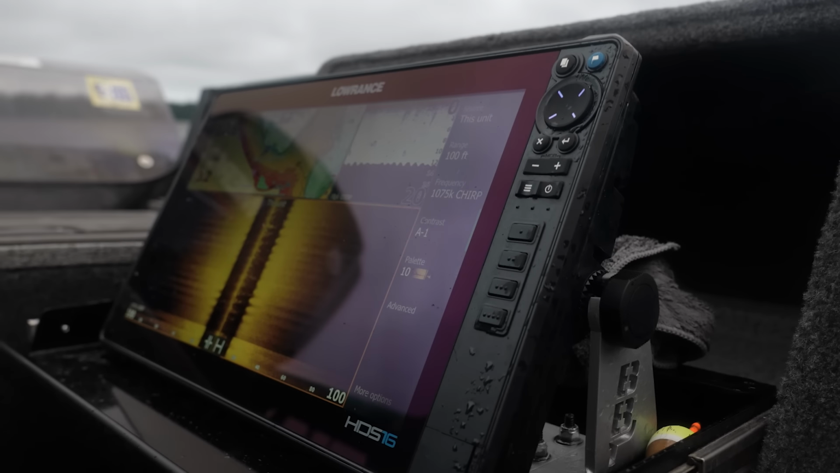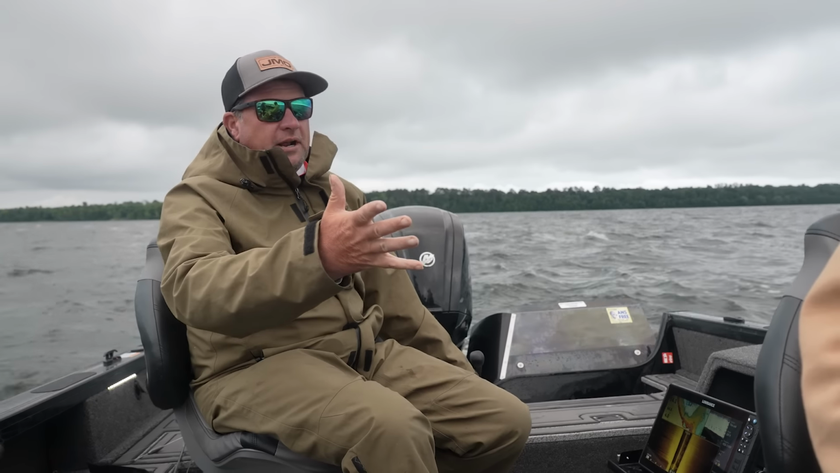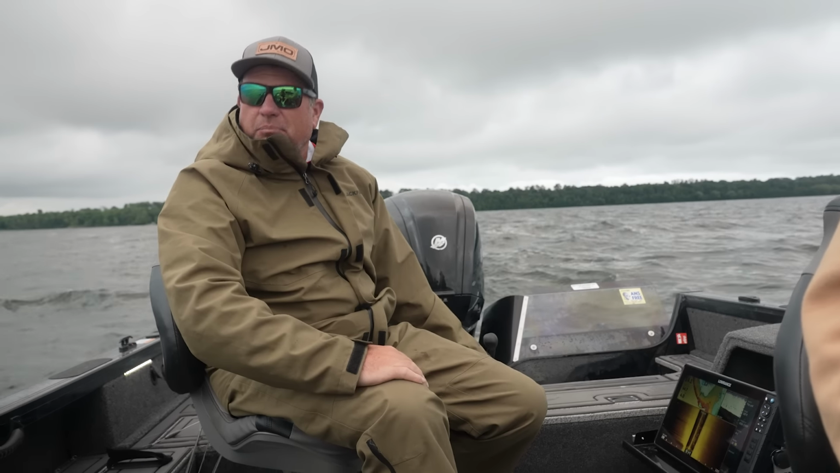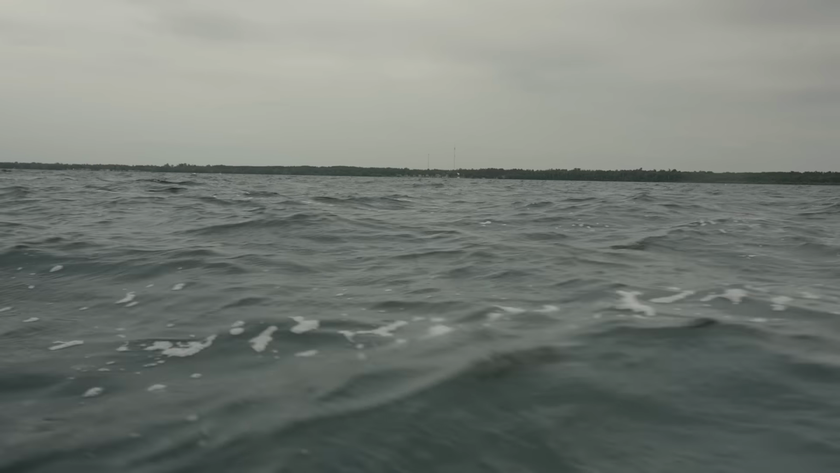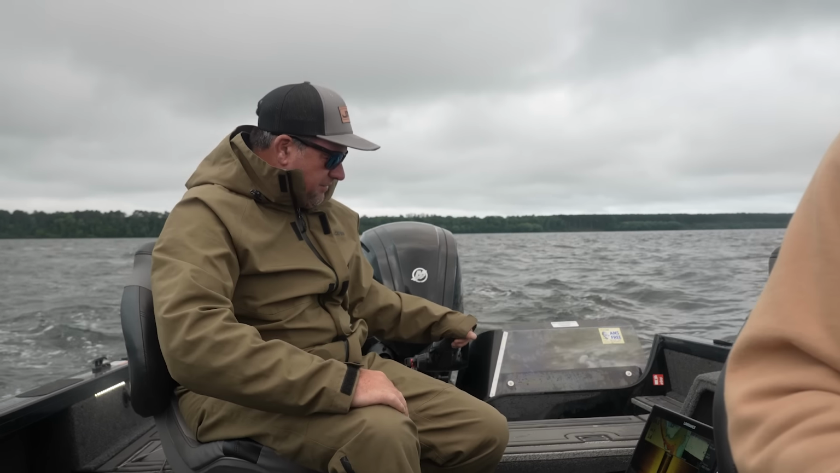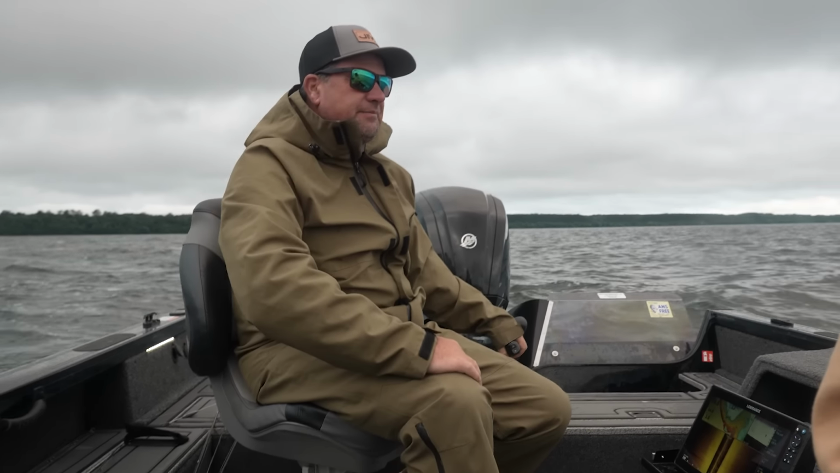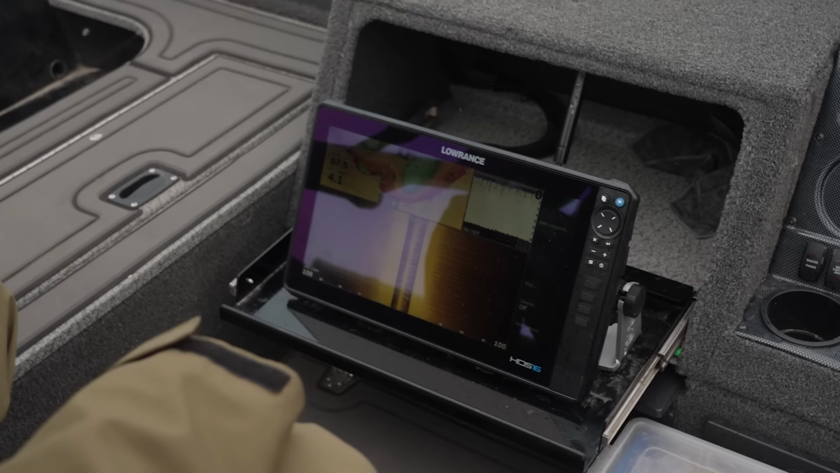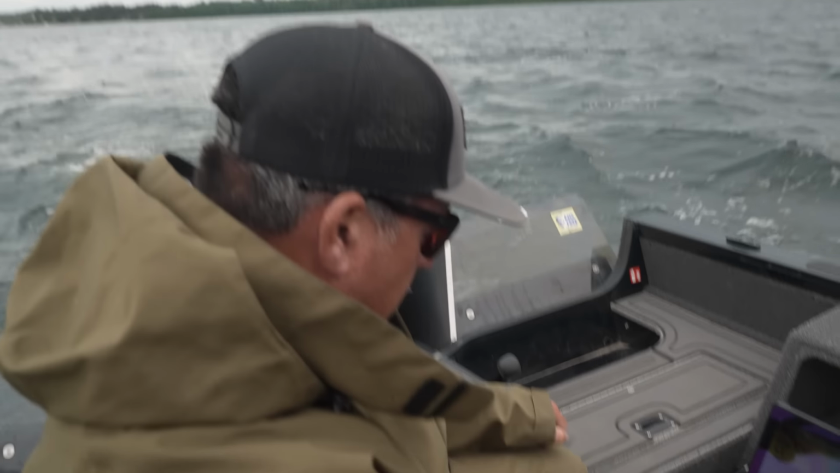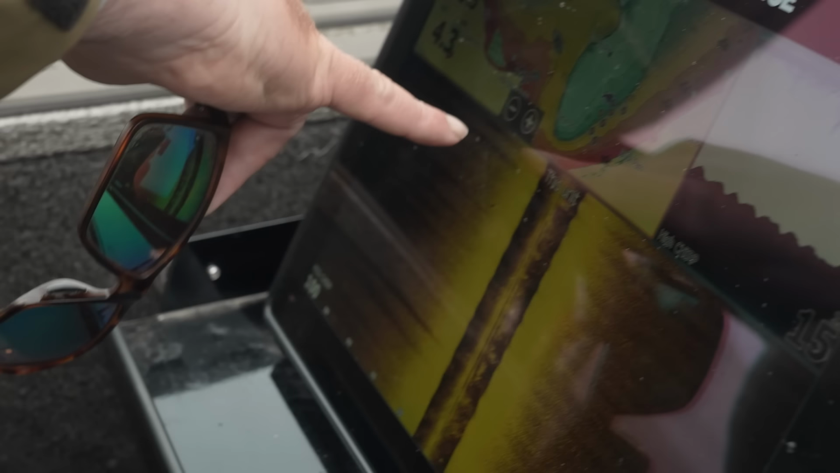I think what we're going to do to start off here is we're just going to drive through here with side imaging. This wind, I'm hoping, helps us. I mean, this is perfect. Gray skies, wind, these clear lakes. That's a good thing, but we're just going to drive through here and just cover some water with side imaging. And then we'll put the trolling motor down here and see if we can find them with the active target, but still use side imaging a lot to look for fish.